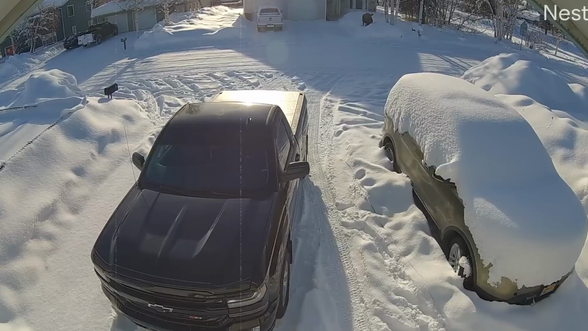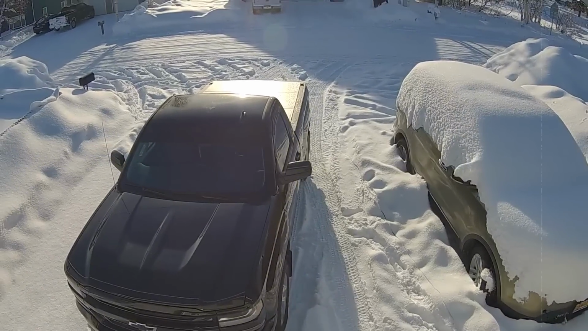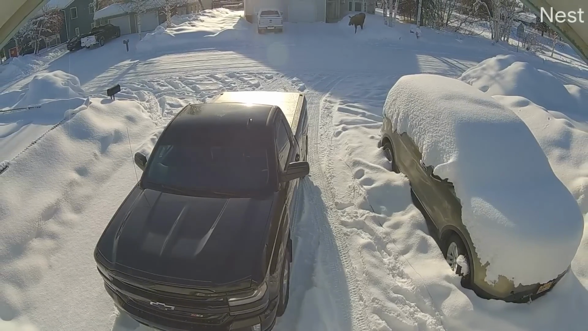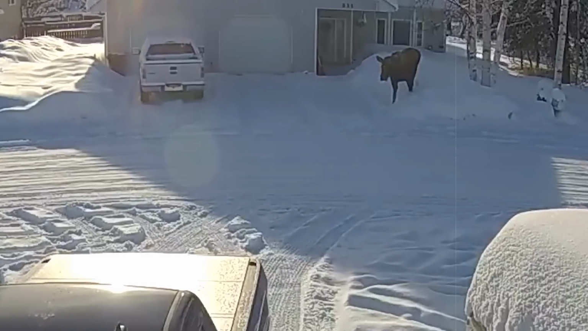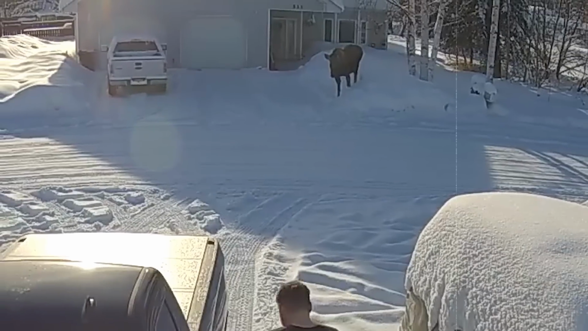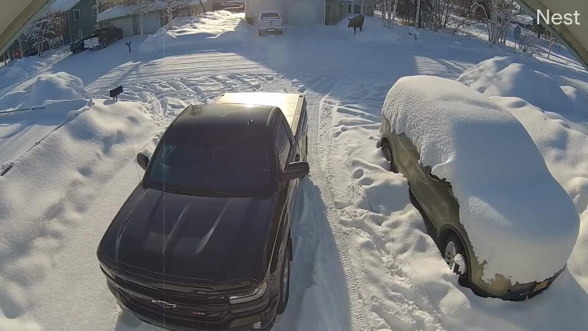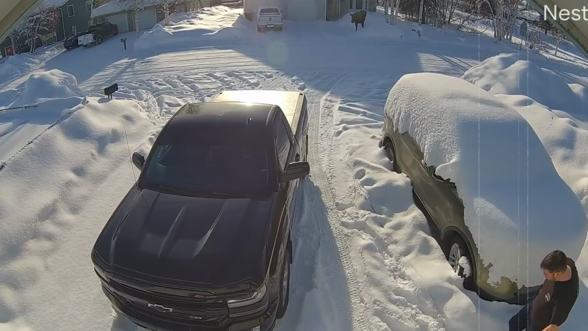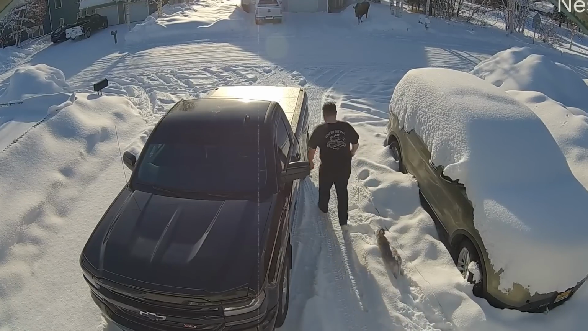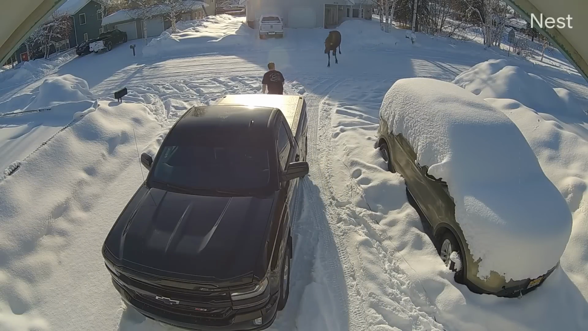This video hails from Canada and was captured by a home security camera. In the video, we get a view of a driveway with two cars parked. However, in the distance, a massive creature comes into view. This creature appears to be a moose. Unaware of the moose's presence, the homeowner steps outside with his dog for a walk. As the moose notices the homeowner, it charges toward him, seemingly with aggressive intentions.